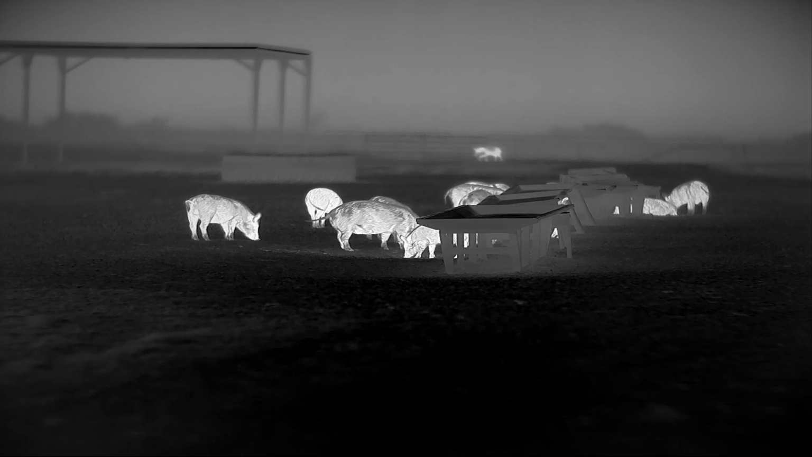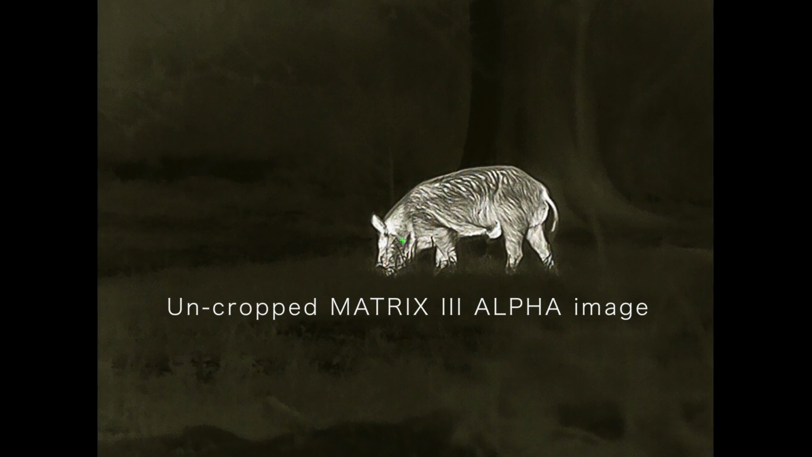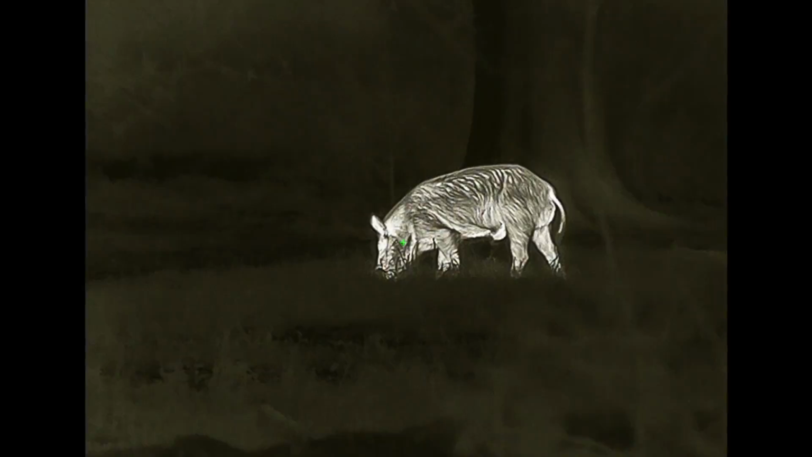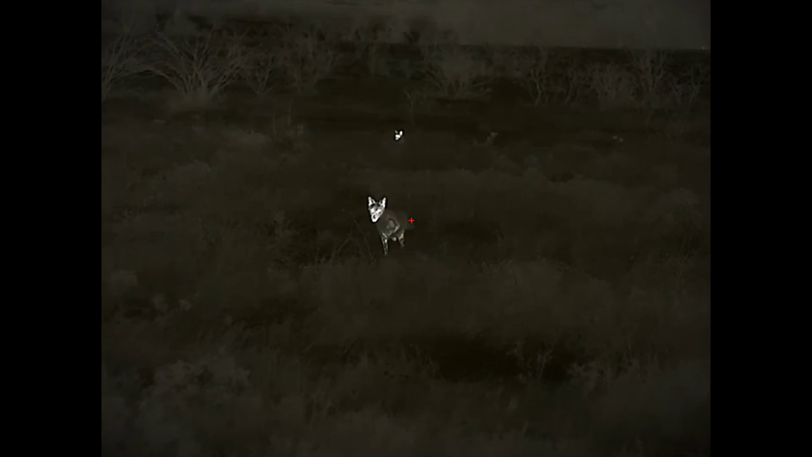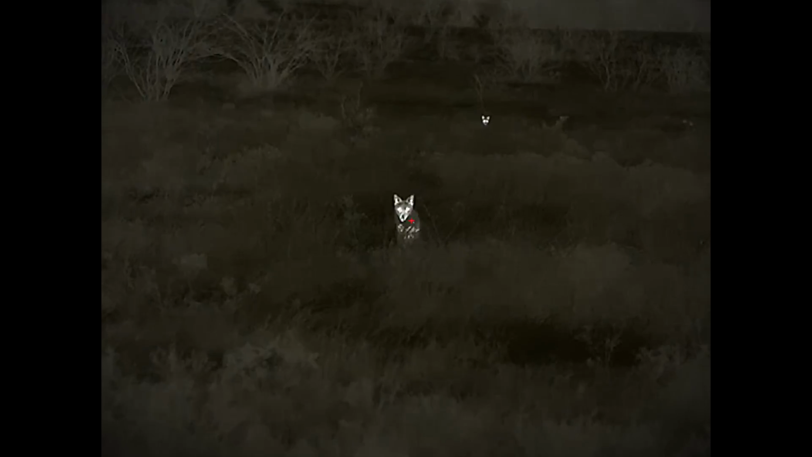And the coolest part is, every pixel uses the same algorithm as the super high resolution stuff like you see here. That's why when you look through the eyepiece of the Alpha for the first time, you'll see the difference immediately like I did. To put it in perspective, if you took the clearest thermal you've ever looked through and improved the image by not quite 50%, but close, that's what you get with the Alpha.